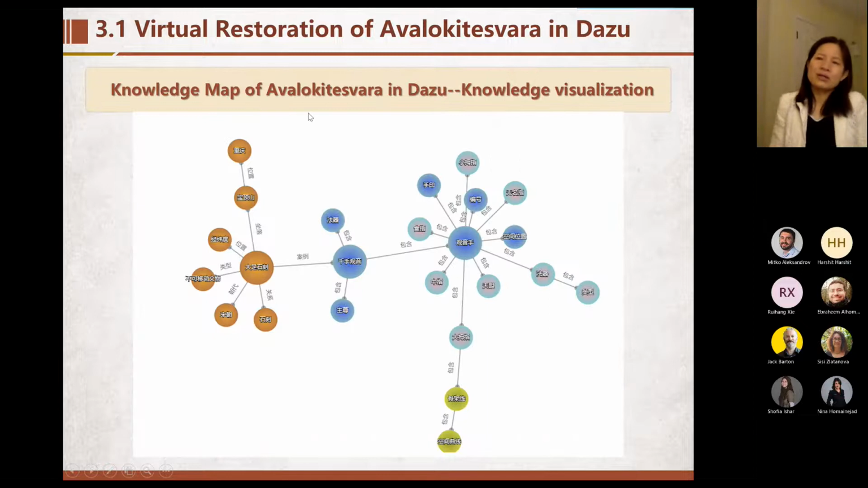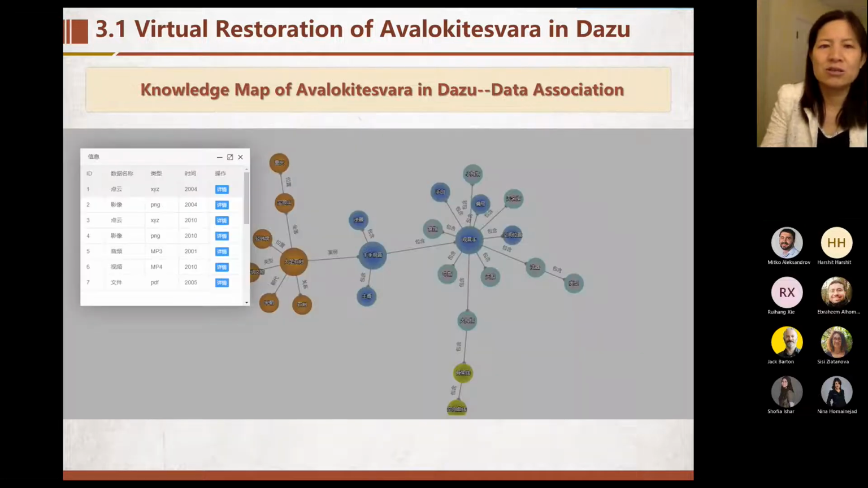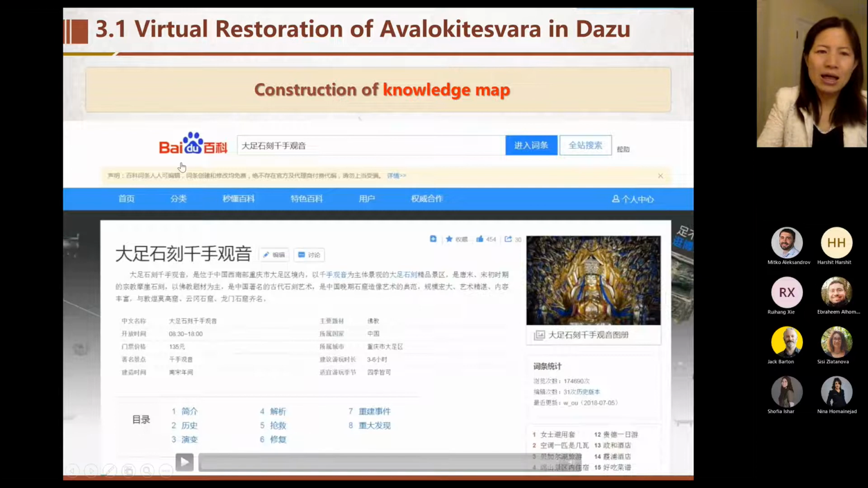And just as we said, we developed a tool to set up the knowledge map of the Buddha statue. We get the knowledge visualization and some data association and data expression.